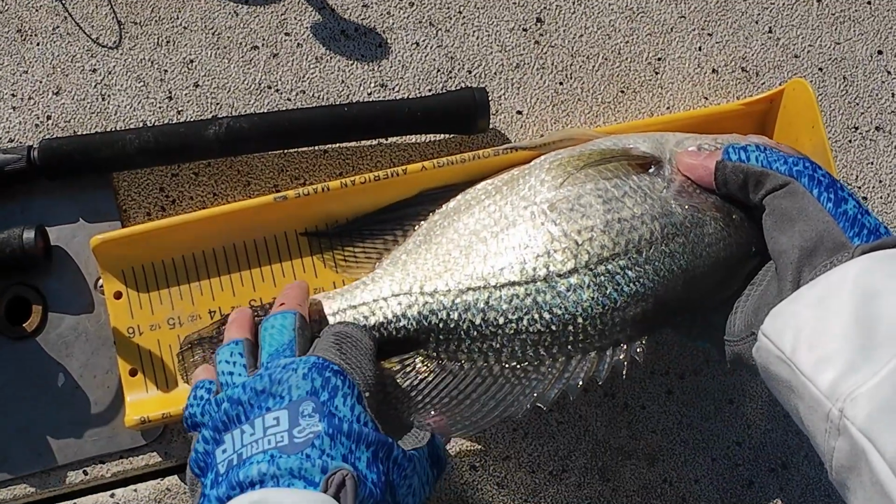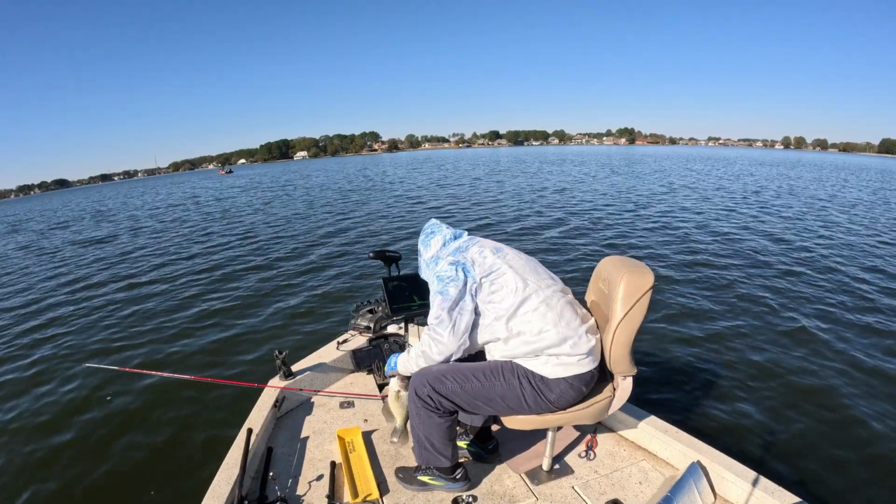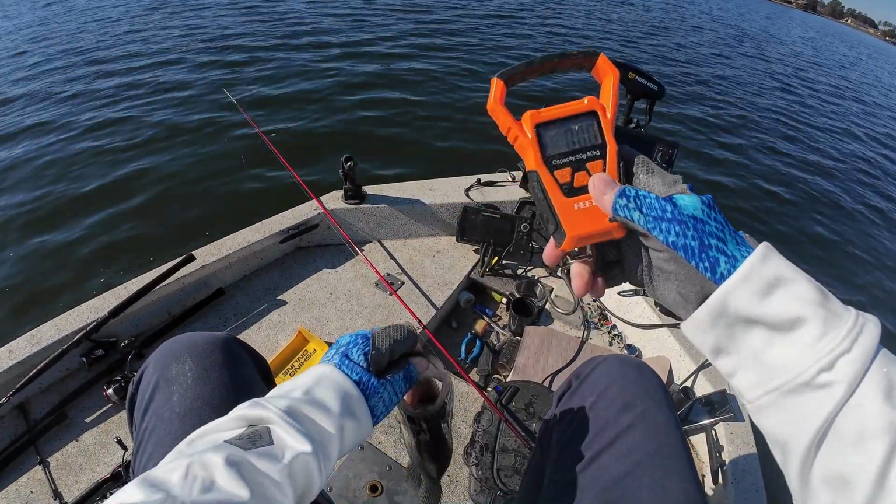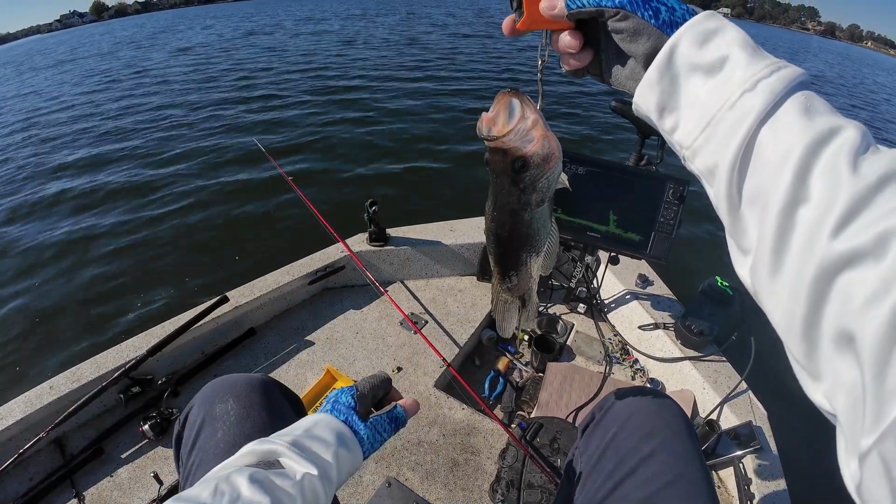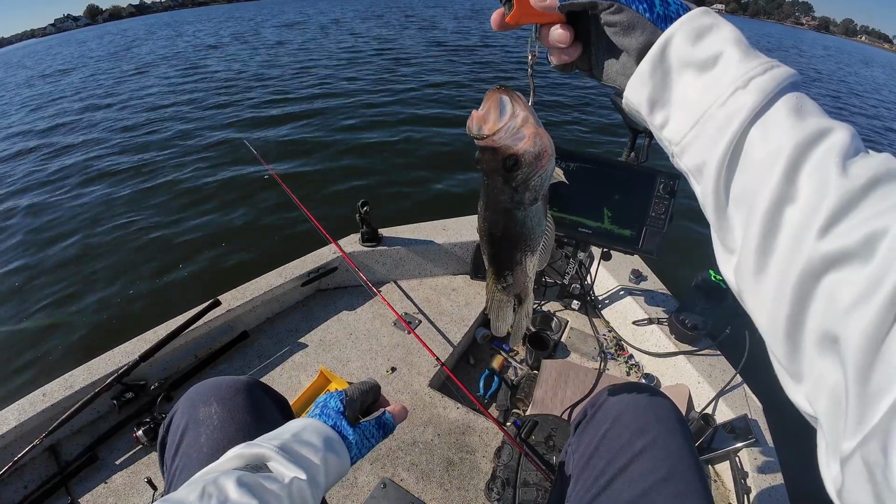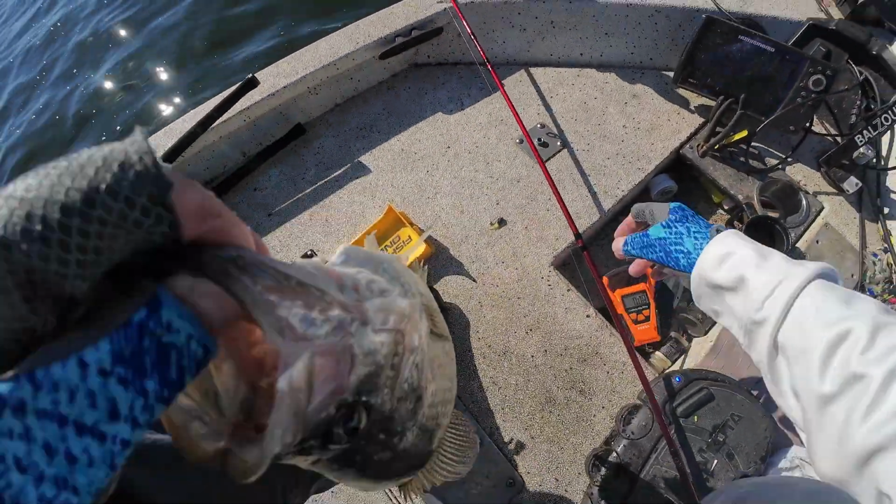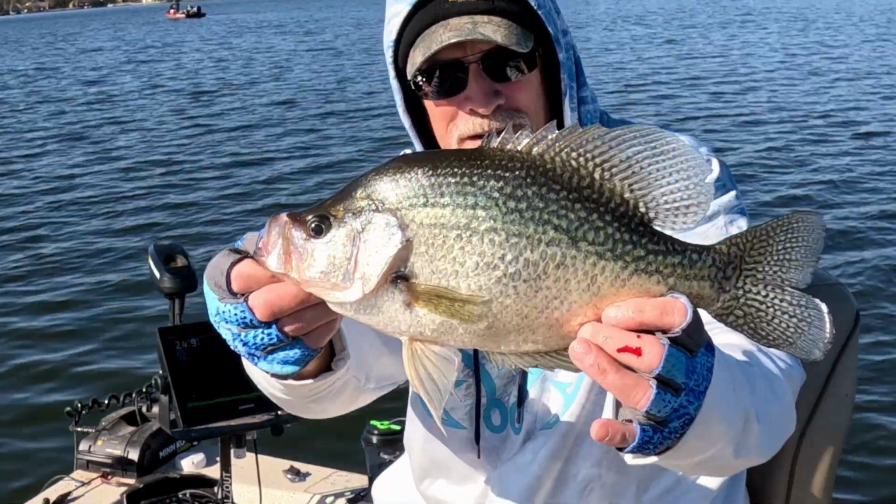Man, over 15-inch black crappie. Good Lord. Sucker zeroed out. 2.15, 2.14. That's 2.1 something. God. 15-inch black crappie. Look at that mug, man. 2-pounder.